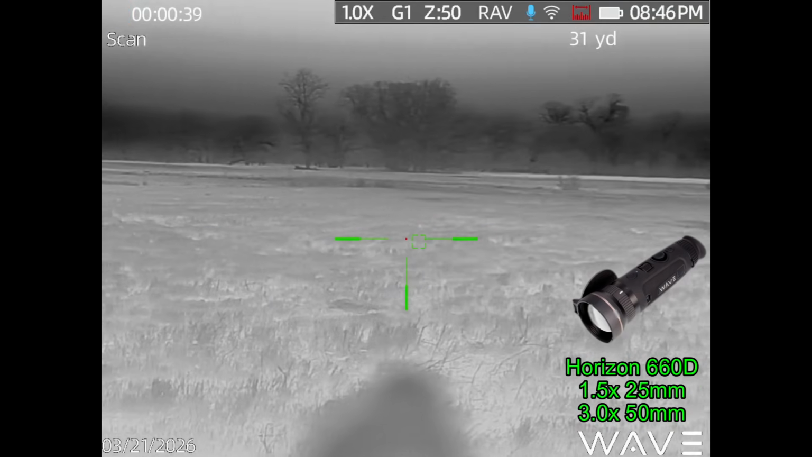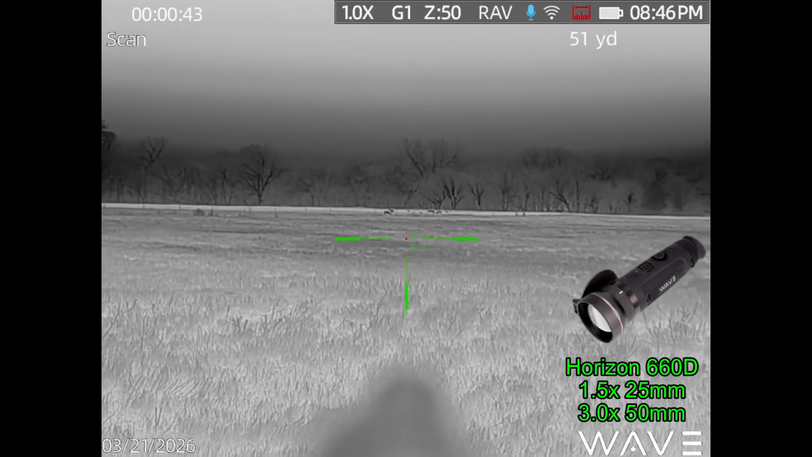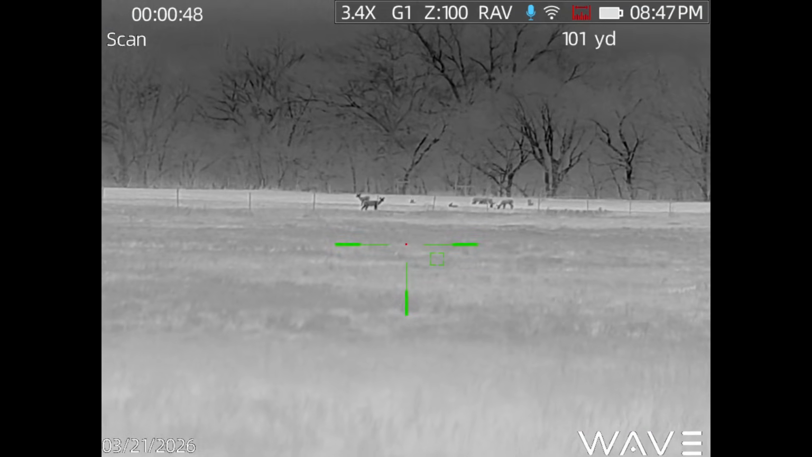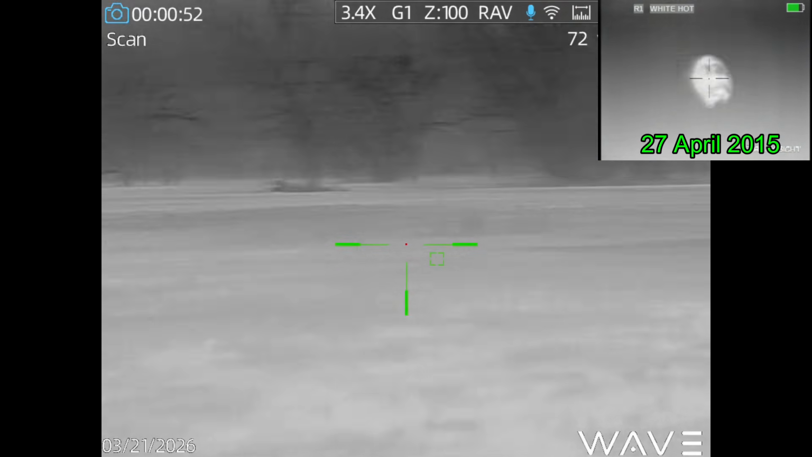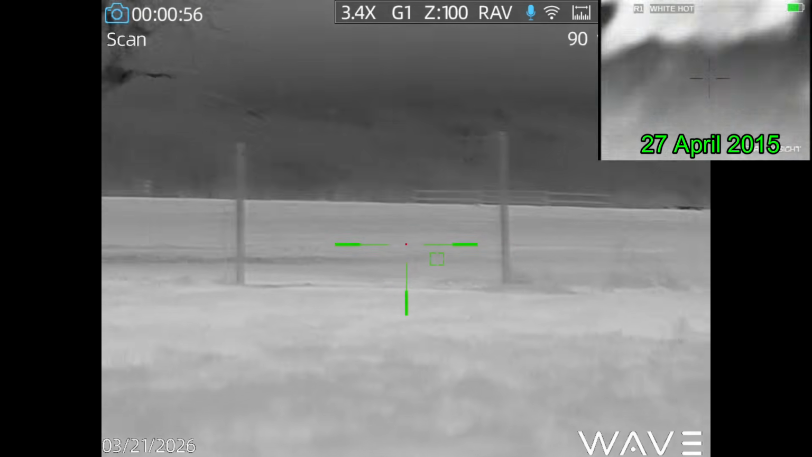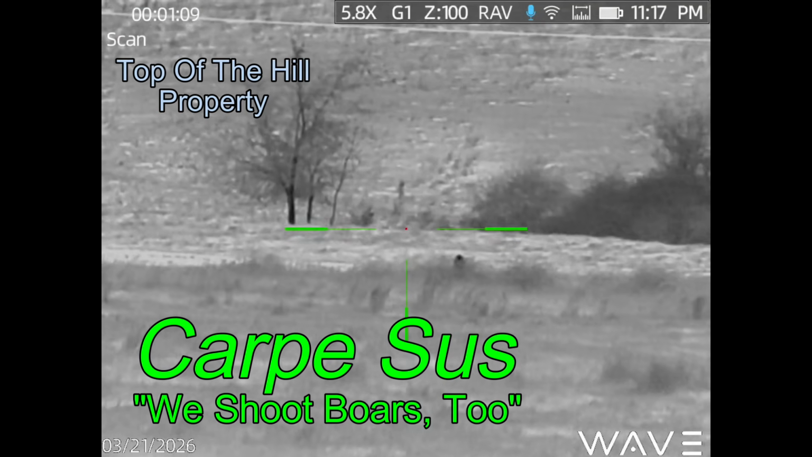They also make the Horizon, which has this as a spotter, and I want to try that because I think that's going to be great for searching for hogs. Now, some people like to hunt up close. I like the nice 3.4x zoom because I don't want to get too close to the hogs, because after the one hog seemed to come after me at one point in the past, the wife kind of got upset. And I'm encouraged to keep my distance.